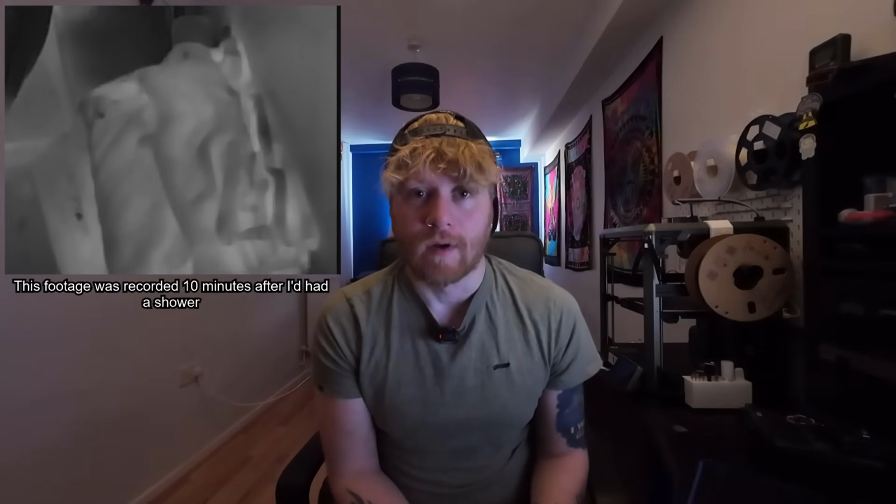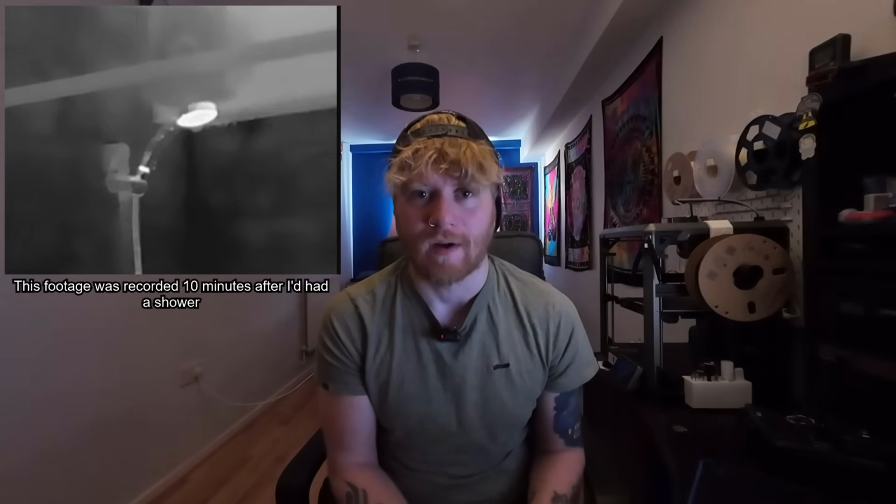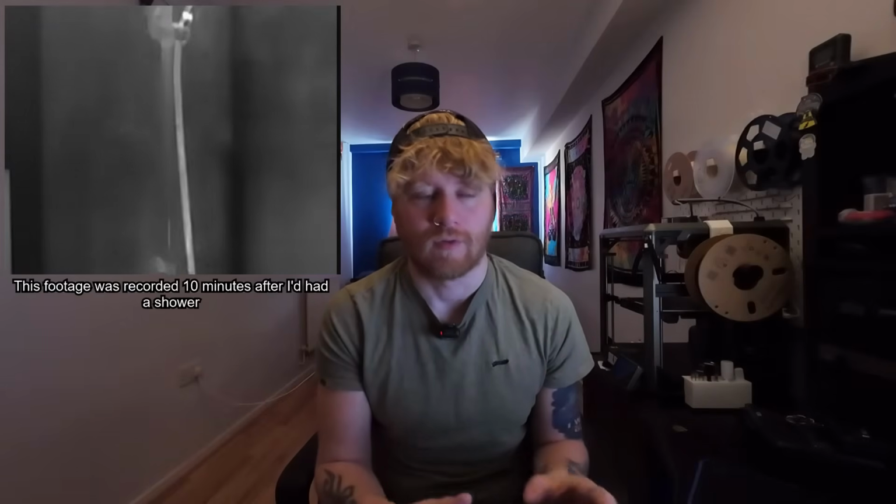So after I did that, I then thought, well, this is a night vision camera, so let's go see what it's like in the dark. And it just so happens that my bathroom, where I live, there's no windows in there whatsoever. So if I go in there and I close the door, it's basically completely pitch black in there. So I went in there with the goggles to have a look around, and yeah, you can see really clearly. It was really quite amazing how much you could see. Bear in mind that there was no light source in the room.